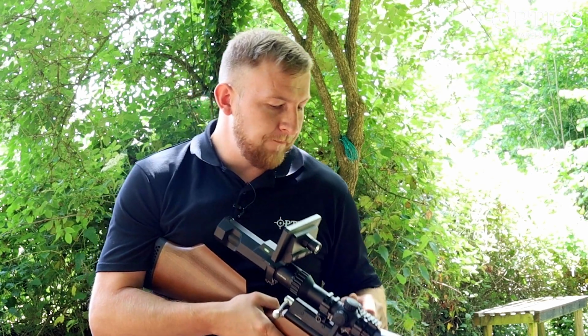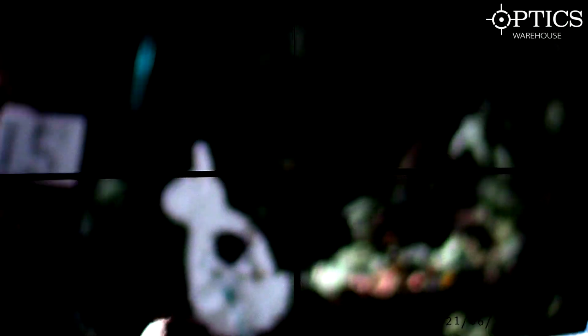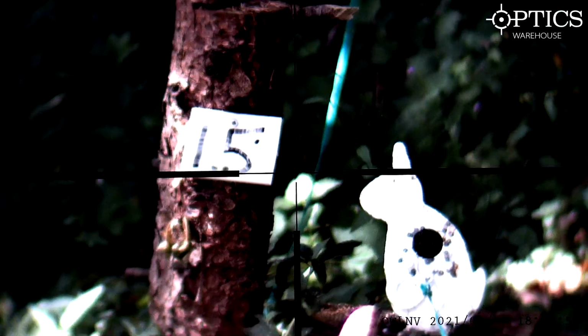So I've got a nice close one here, which as we're coming through, that will be, bear with me, just here. So once again, just try to get comfortable holding the rifle with this. If you've got a bonnet of a car to rest on, or shooting sticks or anything like that, it does make it so much easier. But as I say, we're going to try and do the best we can here.